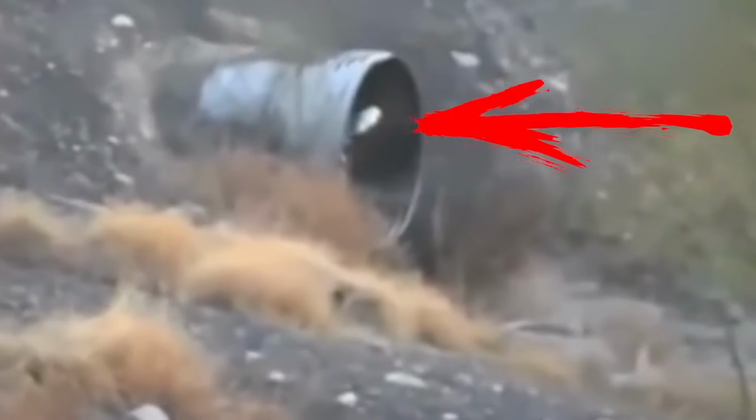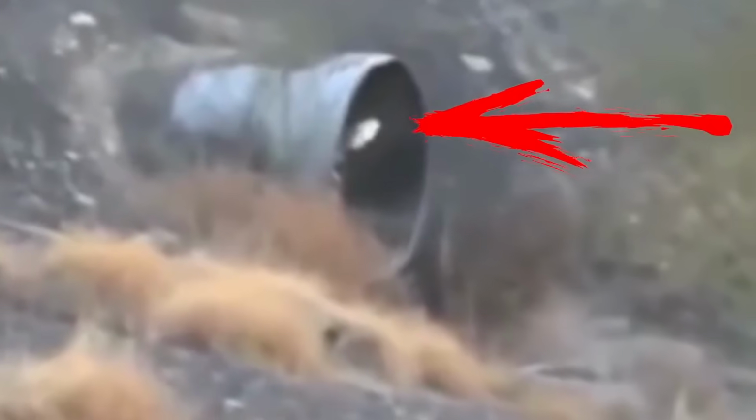Let's head to a sewer in France. A group of friends hear strange noises coming from their local sewer. They grab cameras, head to the entrance, and there you go. Something shows itself. Not even a known animal. This thing pokes its head out like it's studying them.